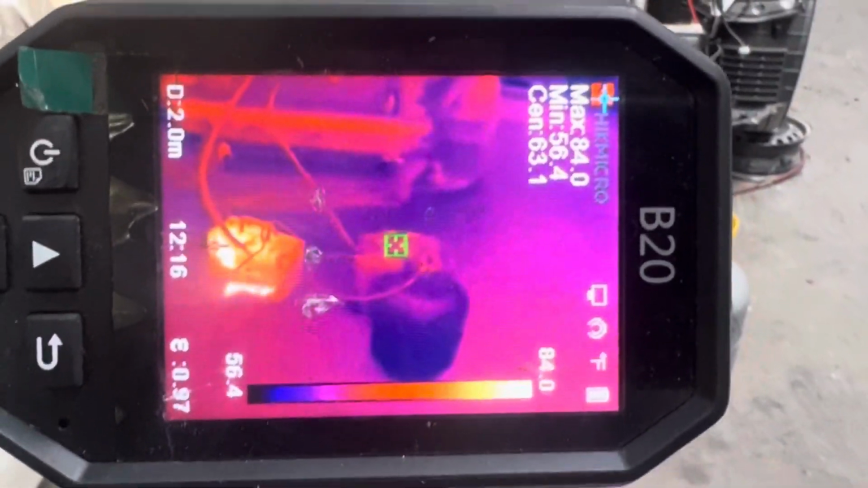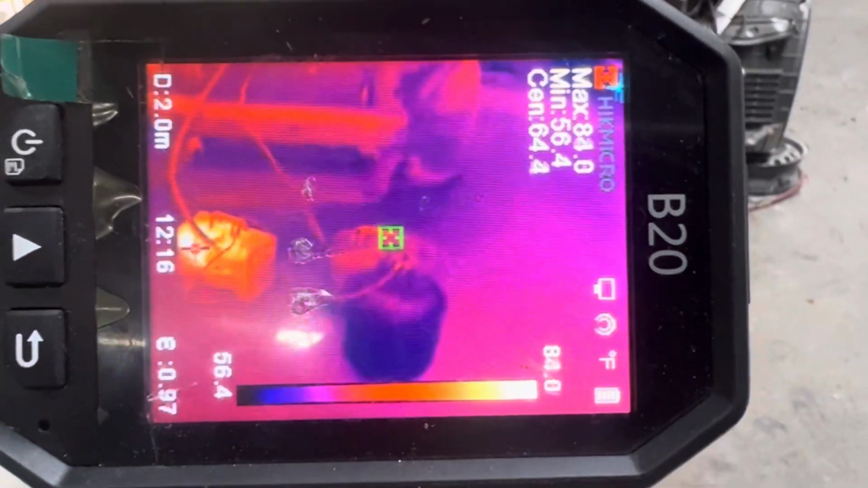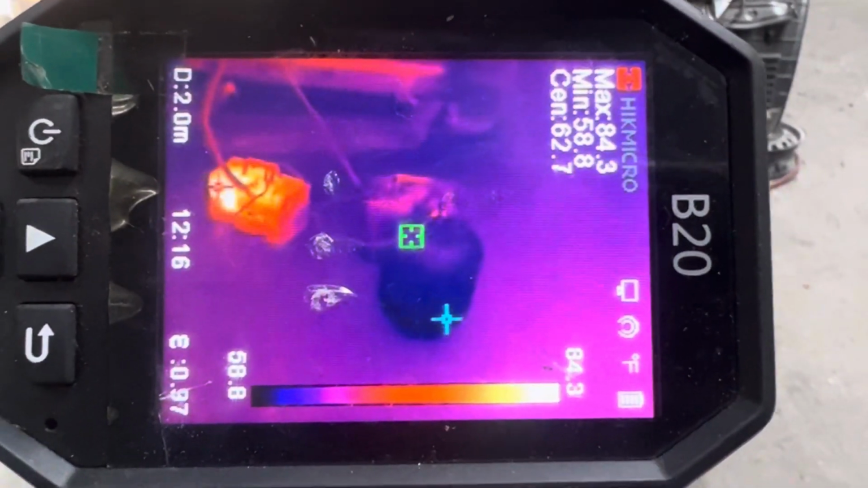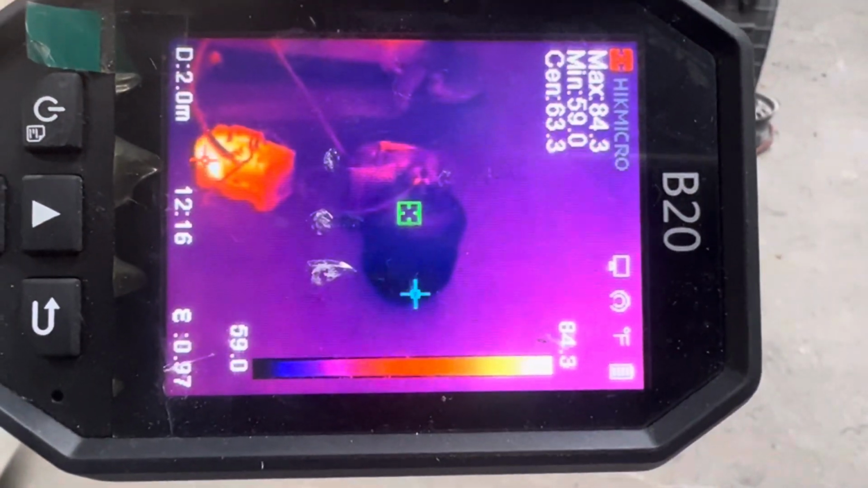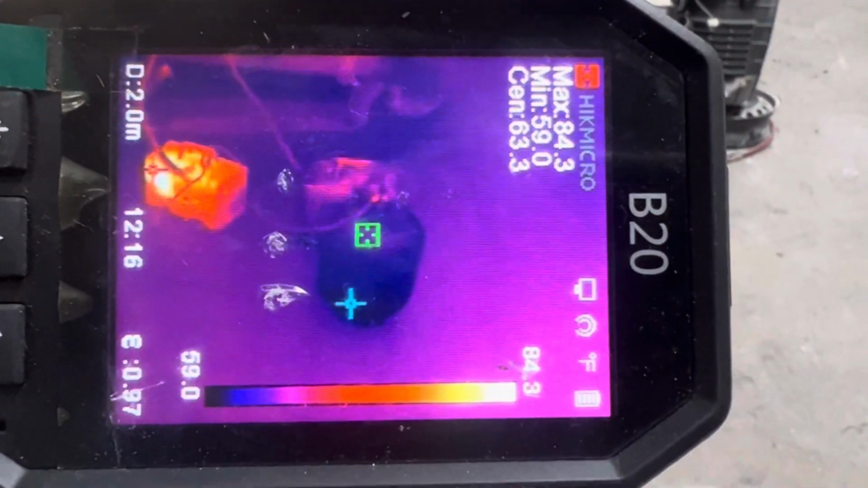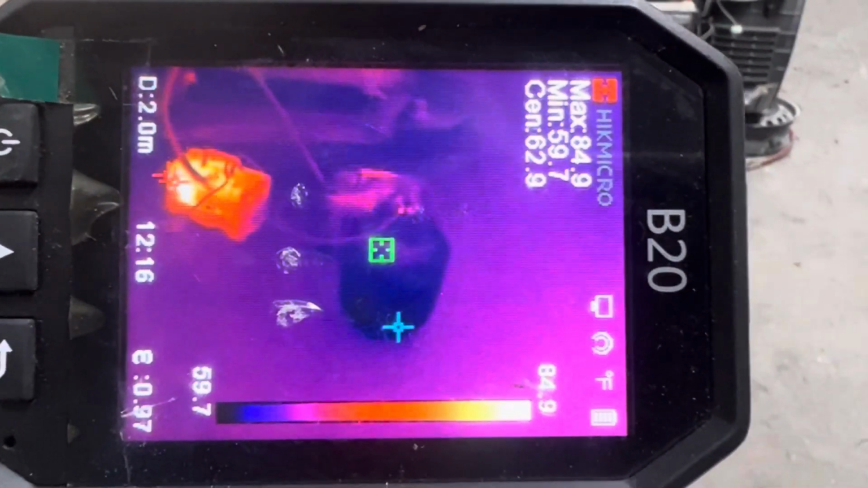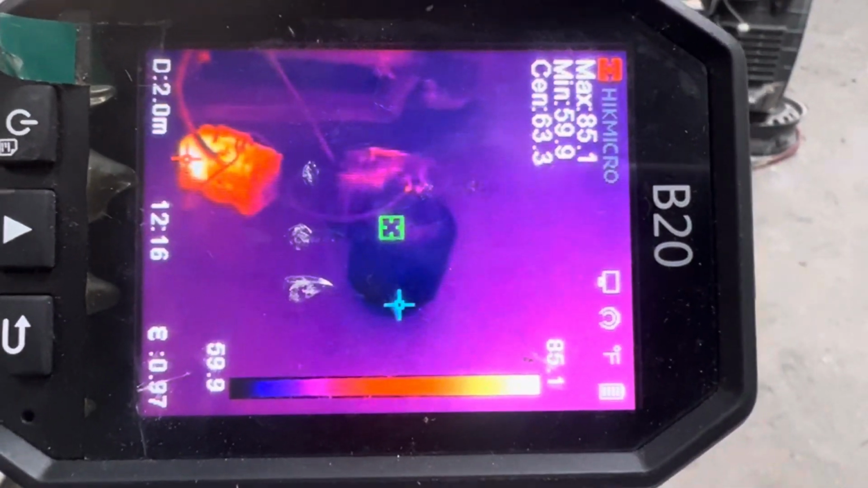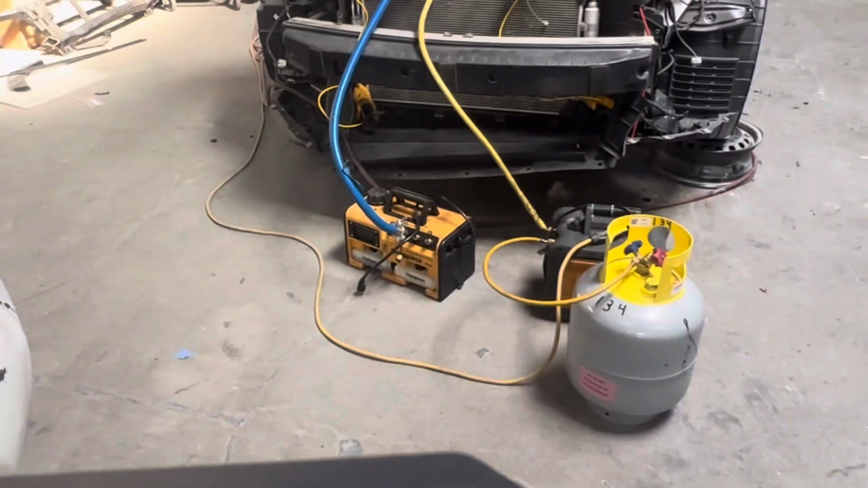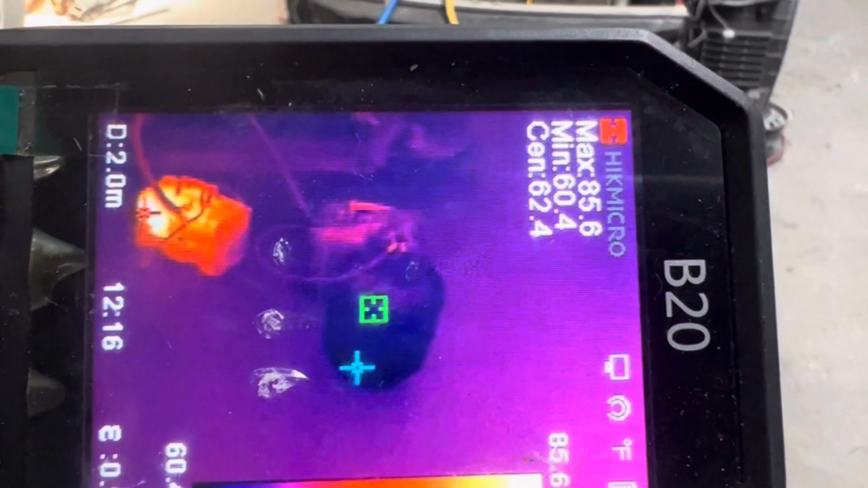All right, we're going to catch a refrigerant recovery on a thermal camera. As you can see, the tank with the little blue X going around it is the temperature of the tank, and that is the minimum. It says 59 degrees. Then you can see the red X moving around on the motor, looking through the hot oil on the face of my recovery unit right there. You see right there? That's the maximum temperature at 85 degrees.